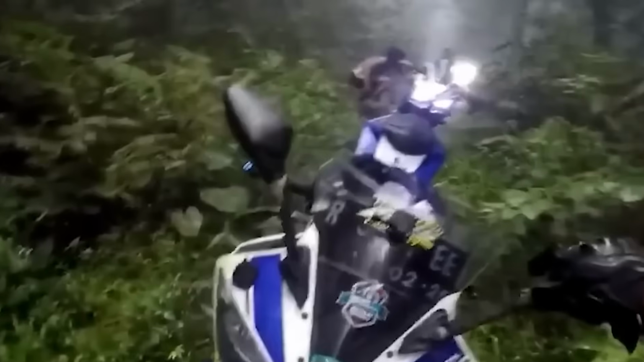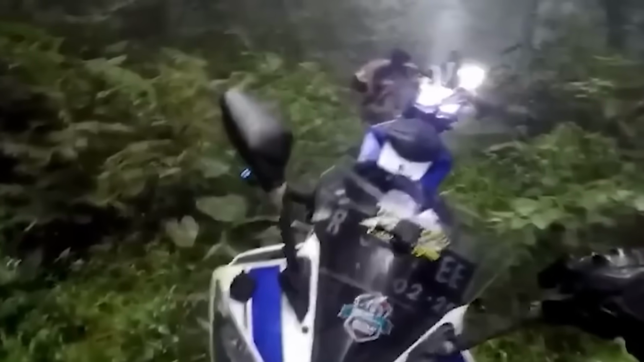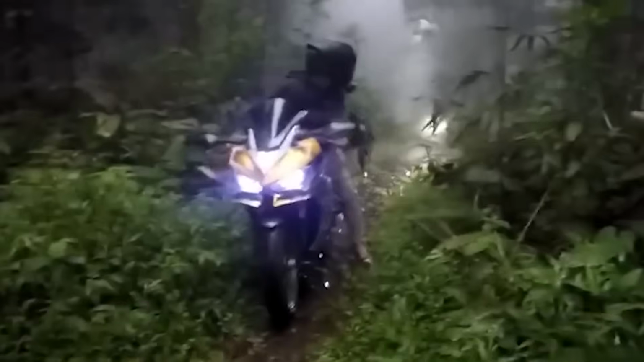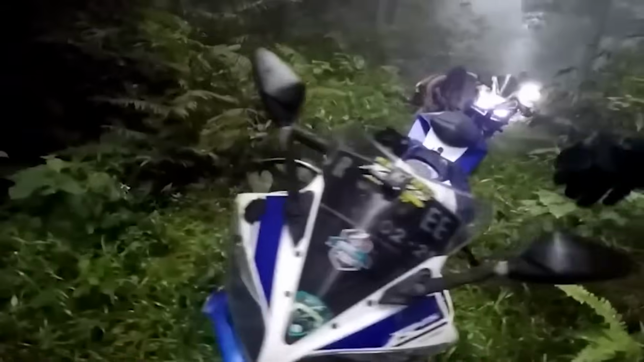The men are caught between being utterly terrified of this encounter while also trying to protect their bike from damage or being stolen. You can absolutely hear the panic in their voices as they try to figure out what exactly is going on.